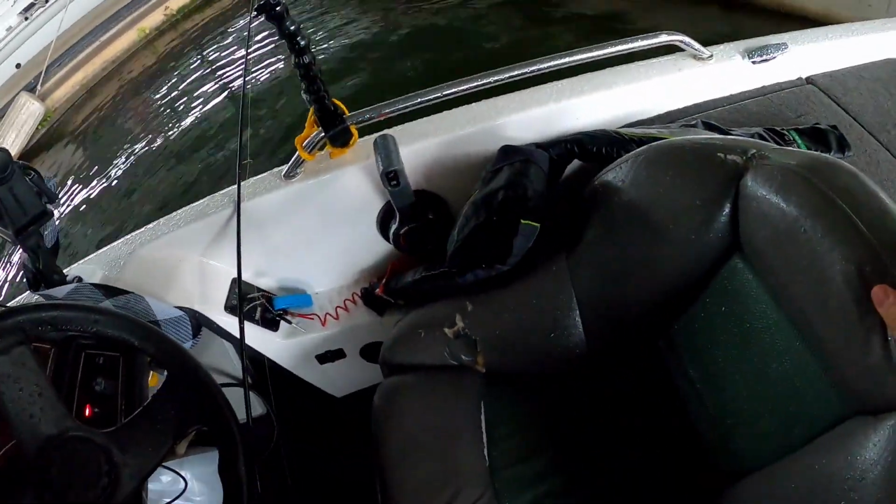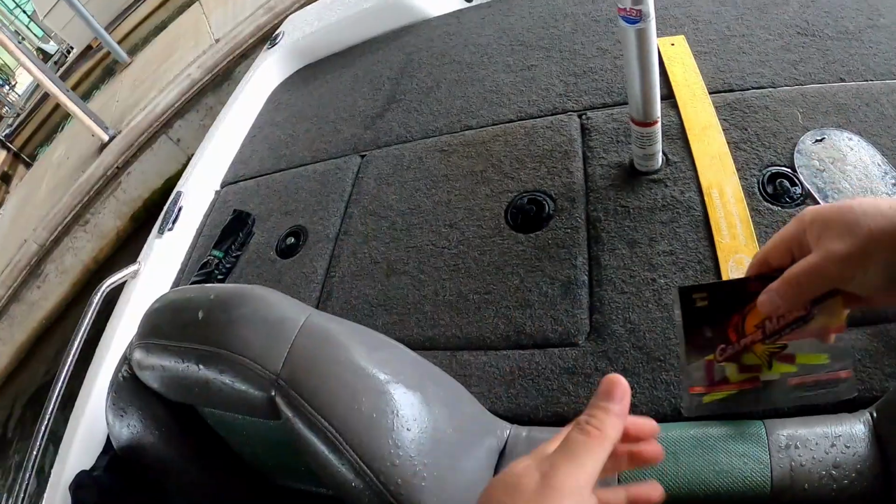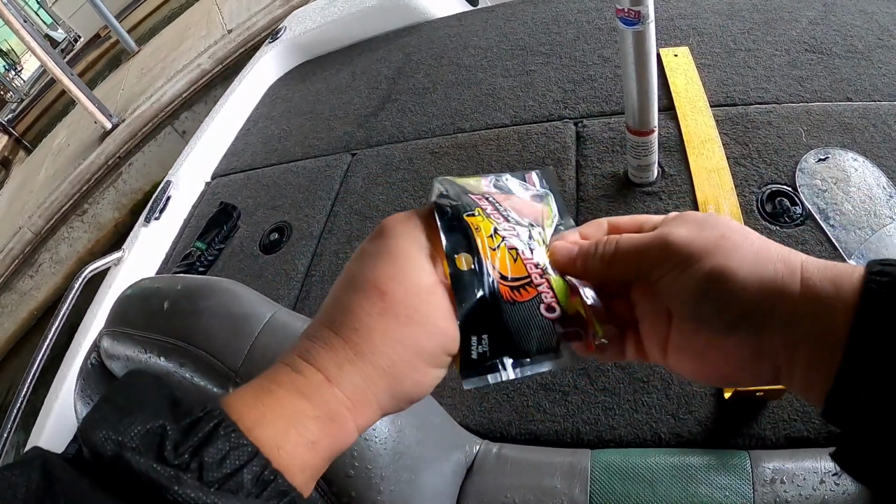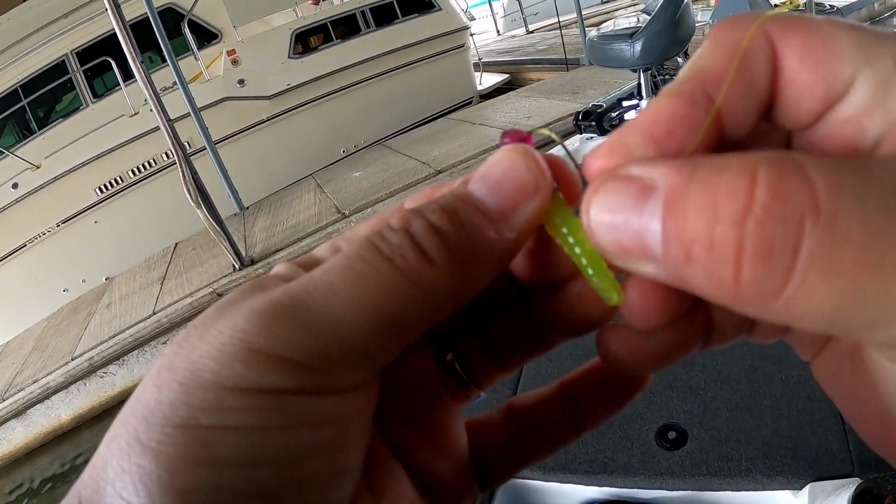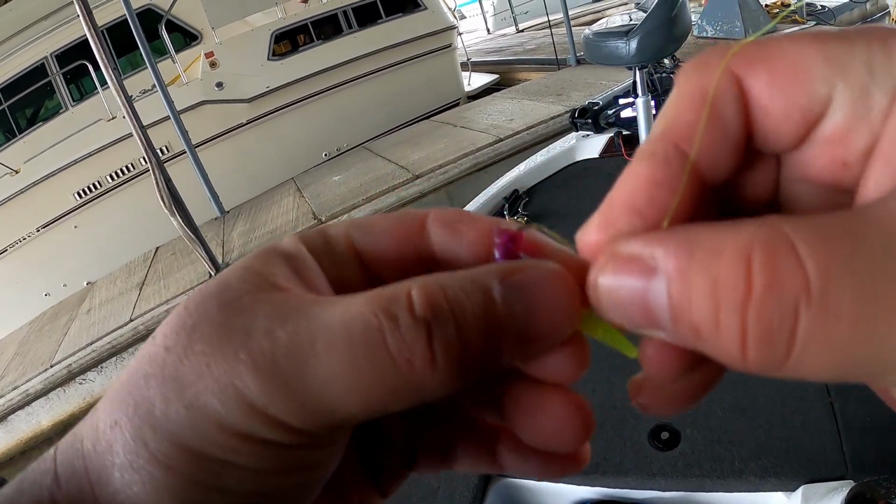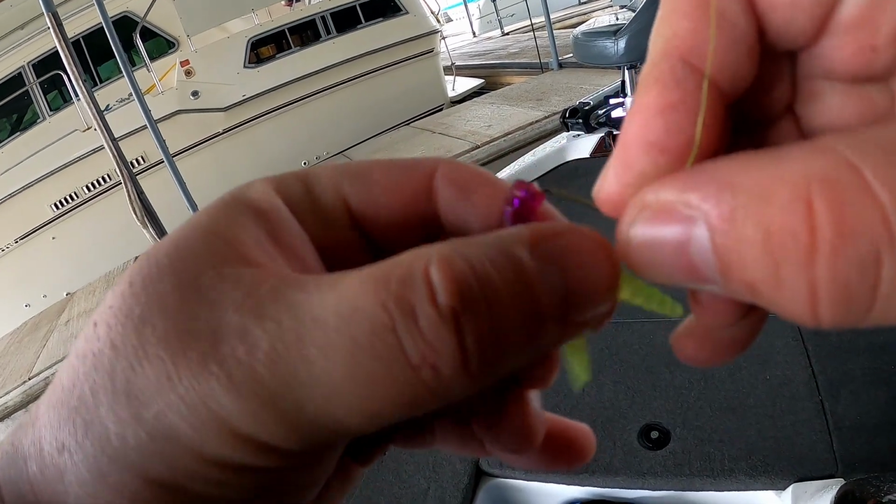Let's click it. Let's get another crappie magnet. This is what they've been hitting. So I'm gonna put that on both of them. Hands are slick.